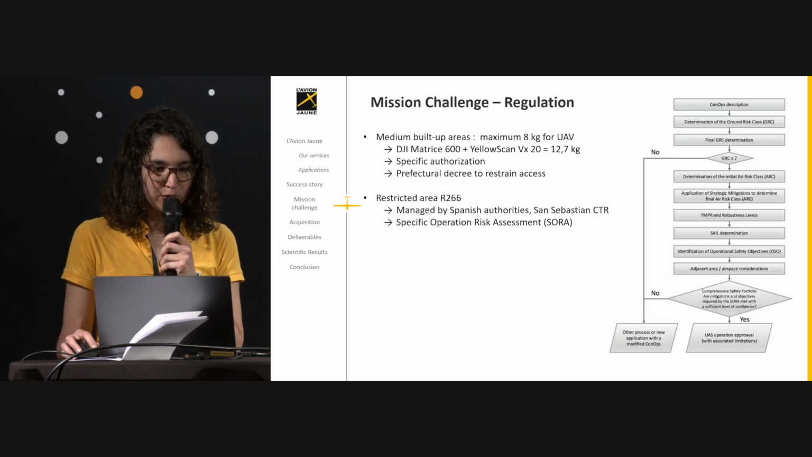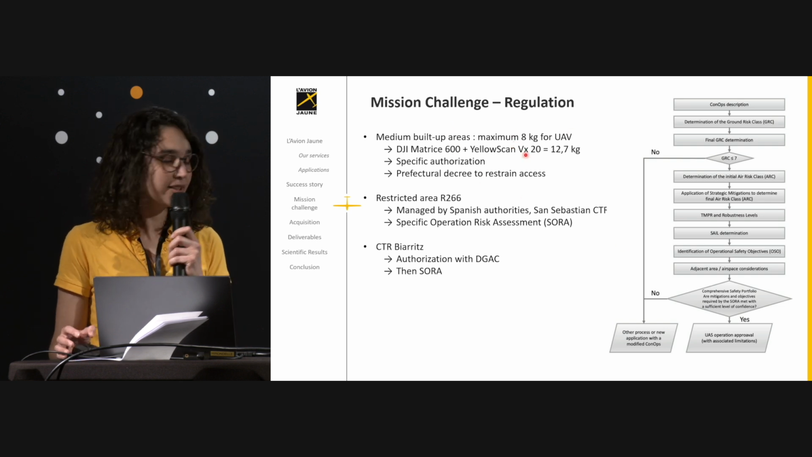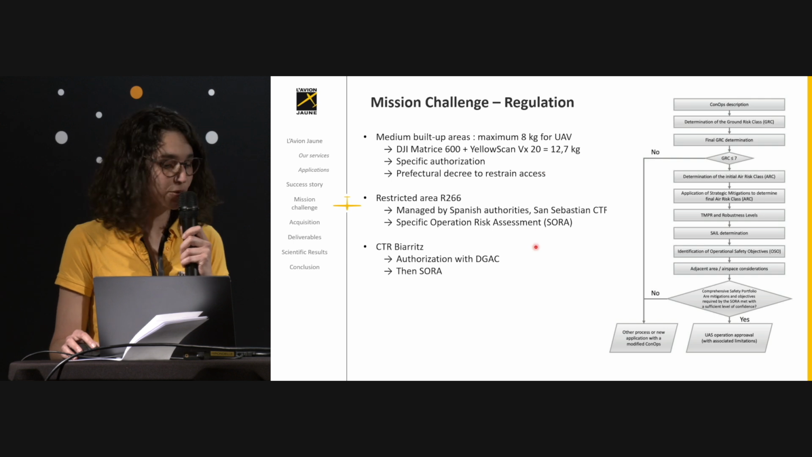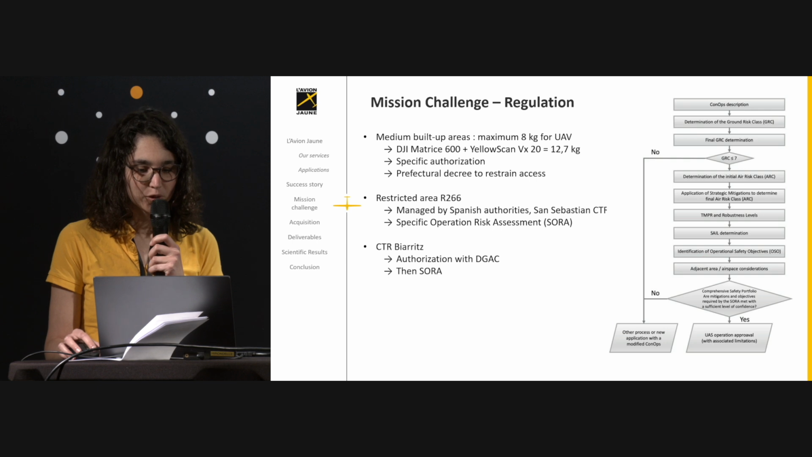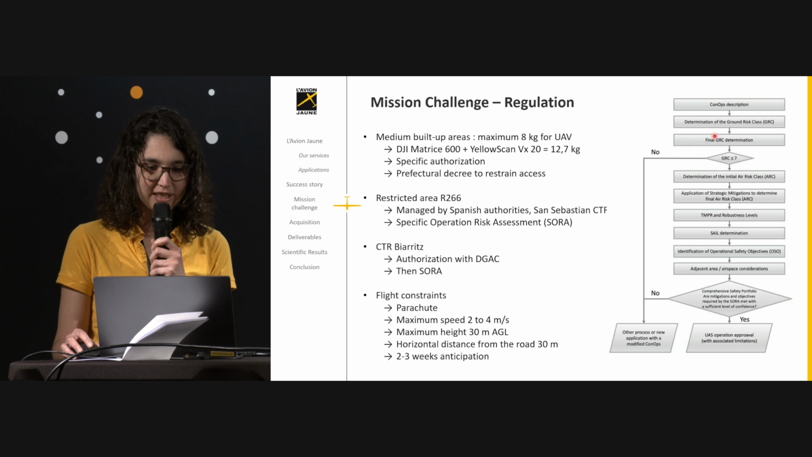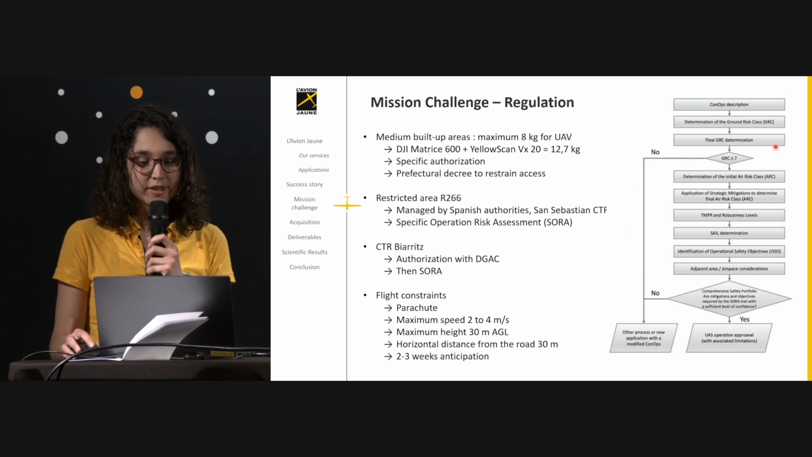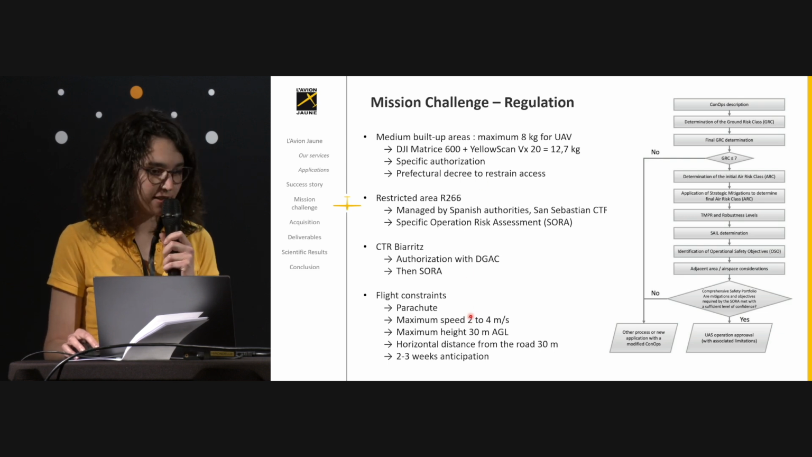I won't go into detail here, but we asked and we got the authorization from all the authorities. And we had to make a SORA, which is a specific operation risk assessment, which is a complex process with a various description of all operations, flights, parameters, and so on. So we succeeded in getting the authorization, but we had some flight constraints.